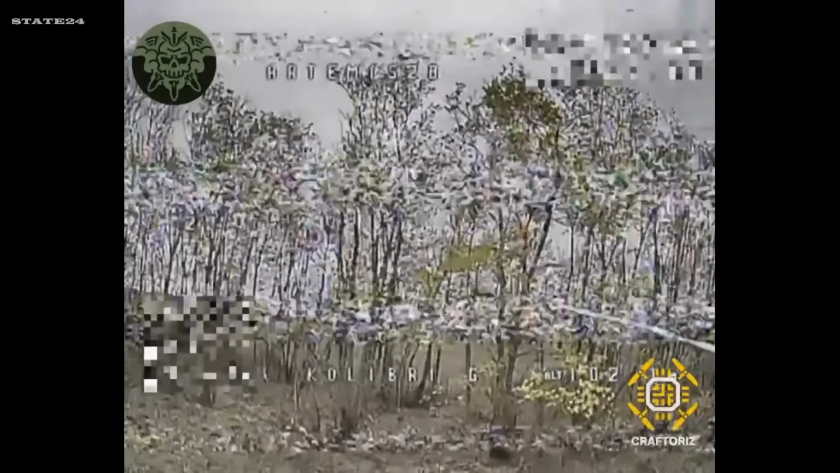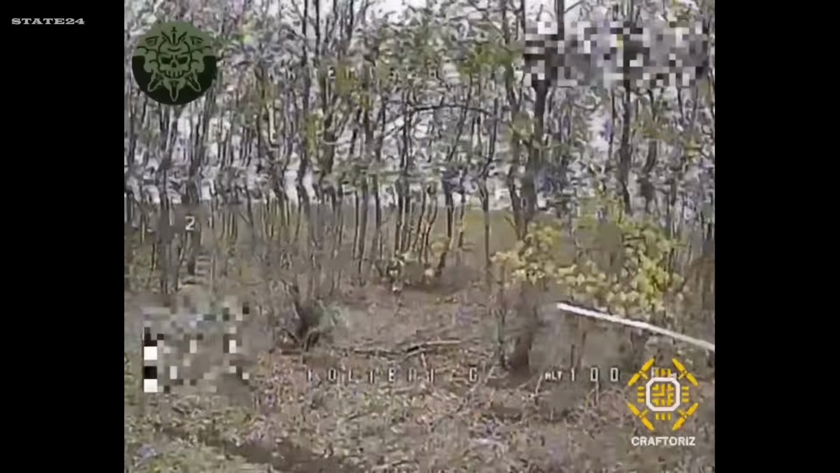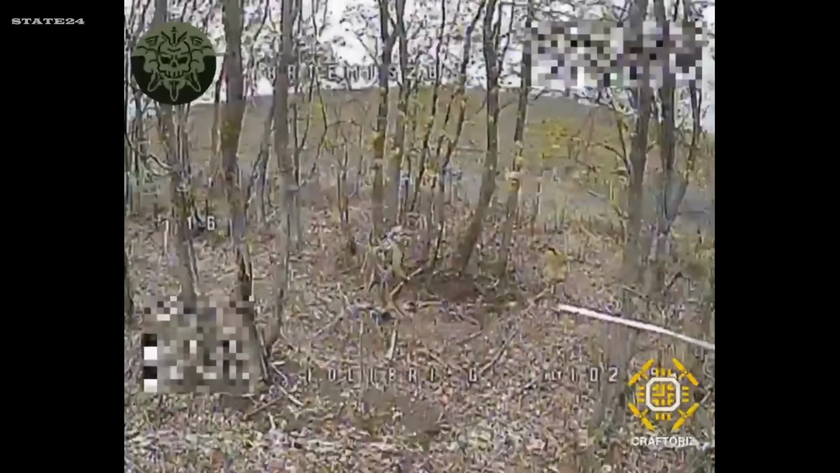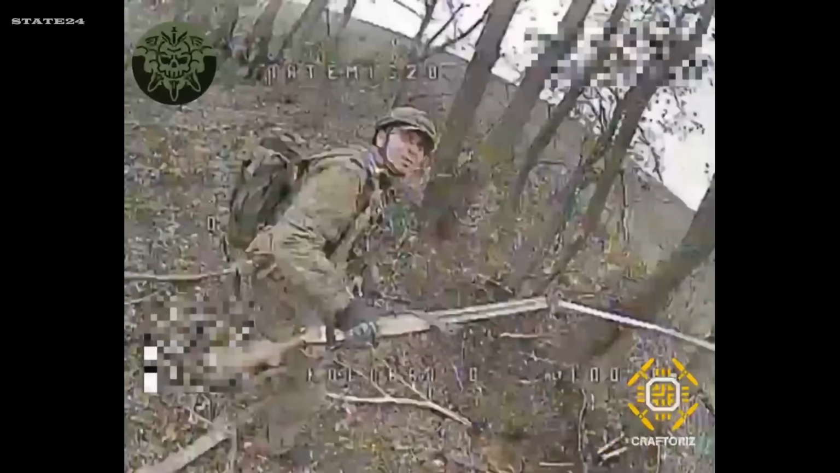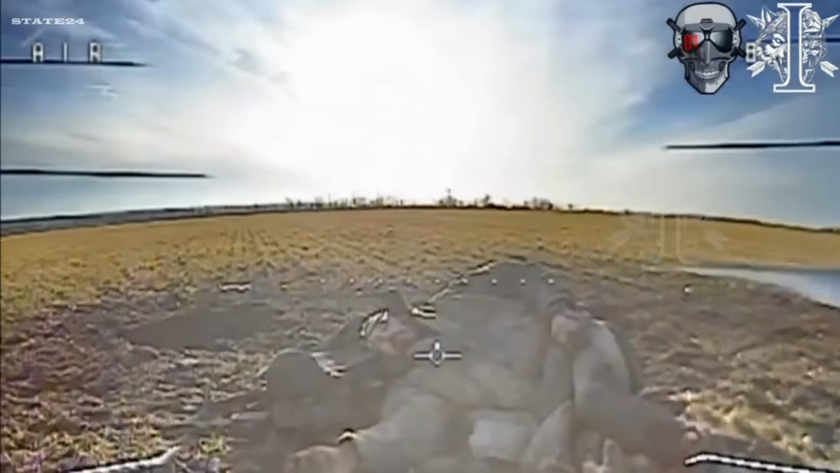Open terrain. A Russian soldier spotted, an FPV closing in fast. But look at what he's carrying. That weapon, whatever it is, looks decades old. Not the kind of equipment you'd expect to see on a modern battlefield in 2026. Reg team pilots. And watch what happens in these engagements.